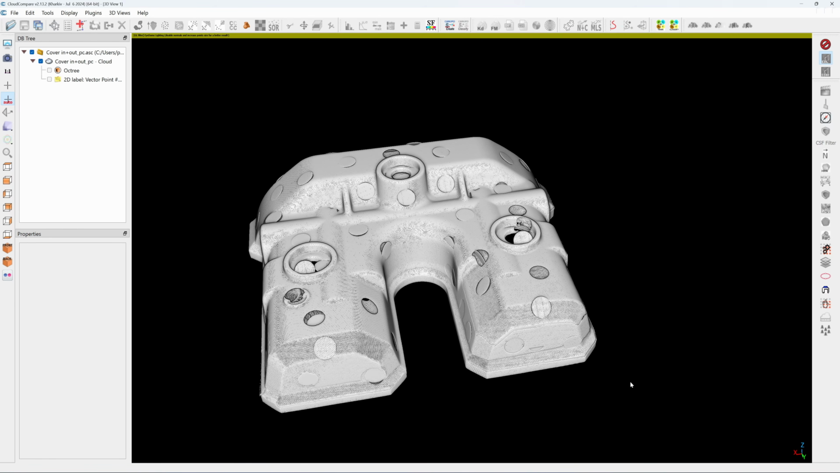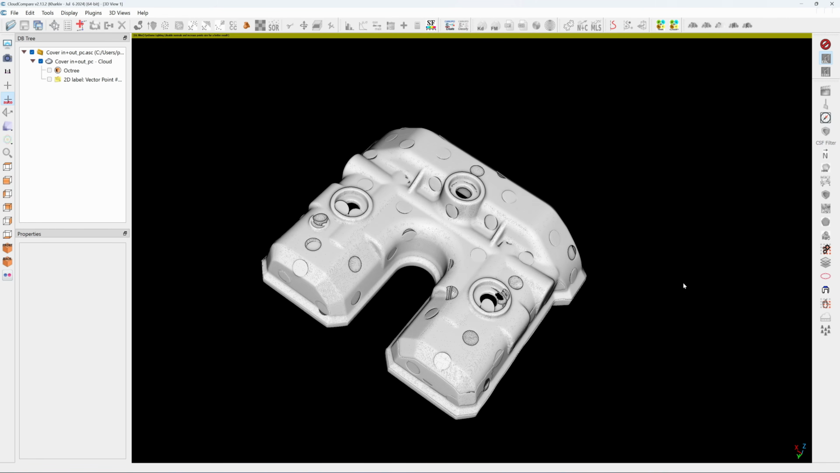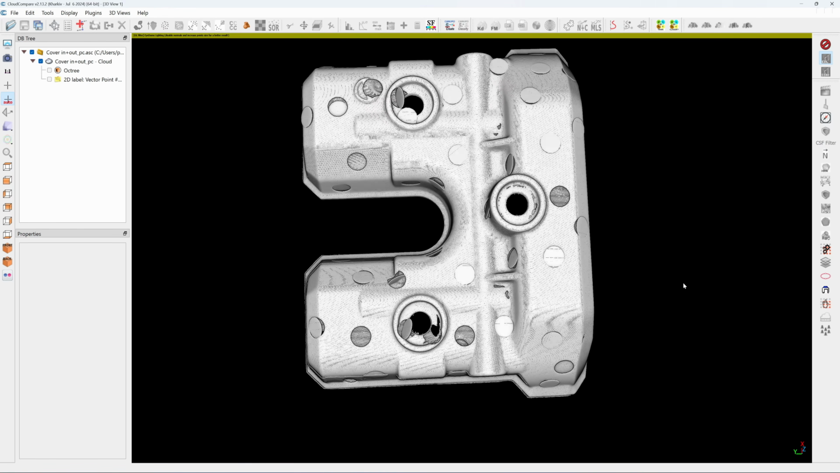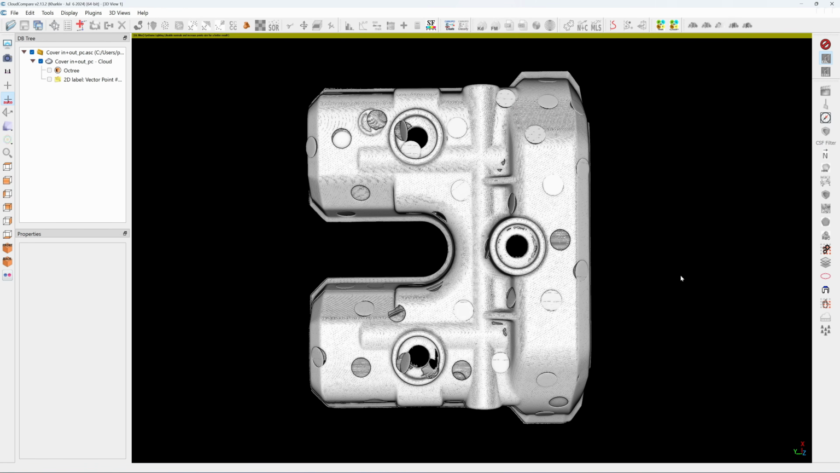Alright, I hope that this information is useful. What you need to check before you start reverse engineering, and how the 3D scanner precision has impact on the reverse engineering. So if I reverse this part, the left side and the right side is not going to match.